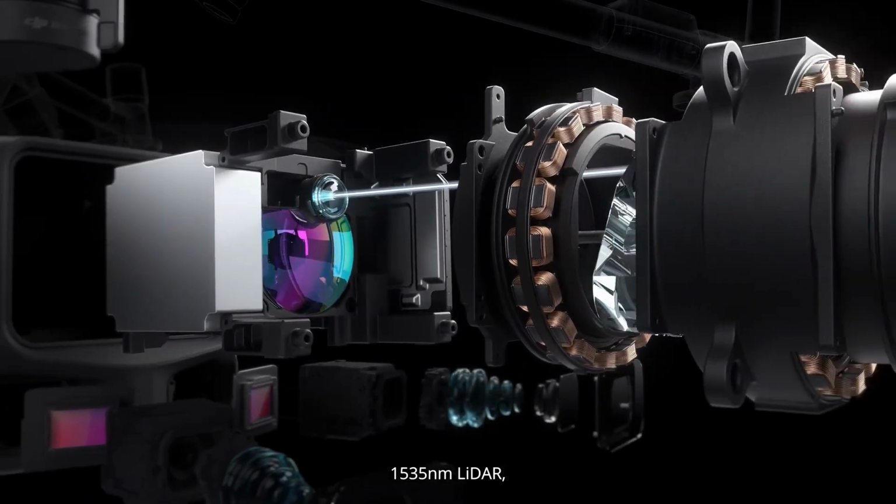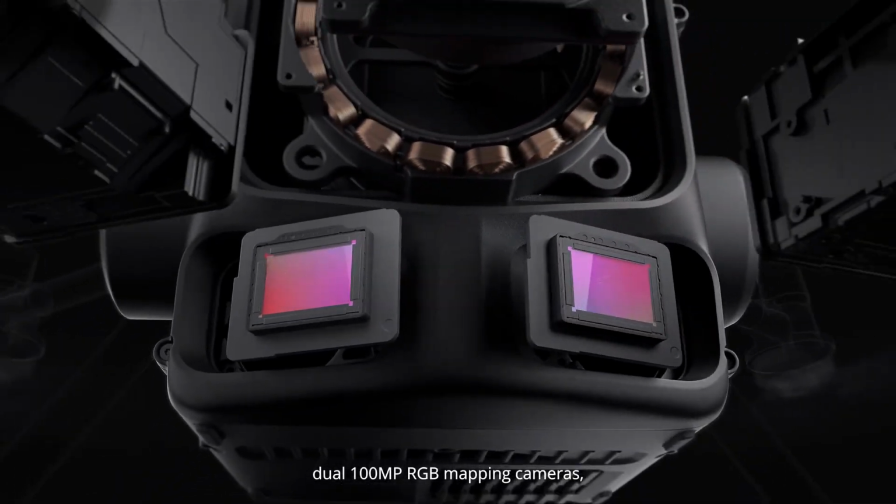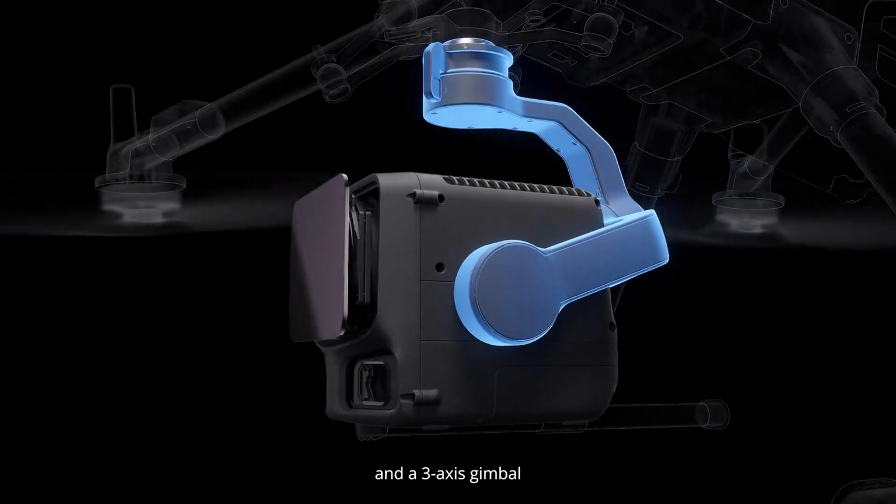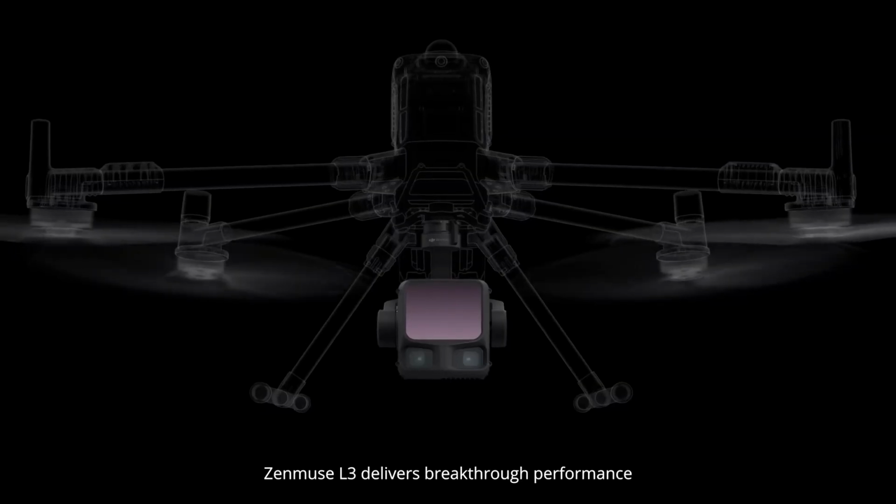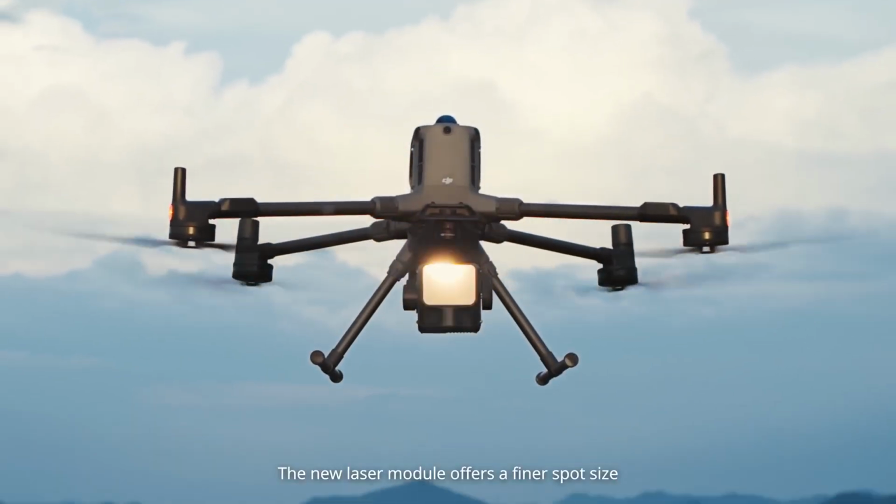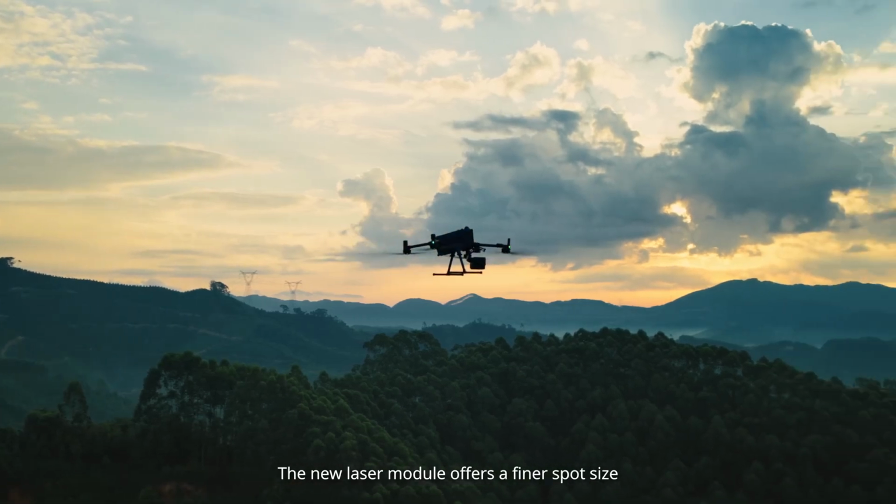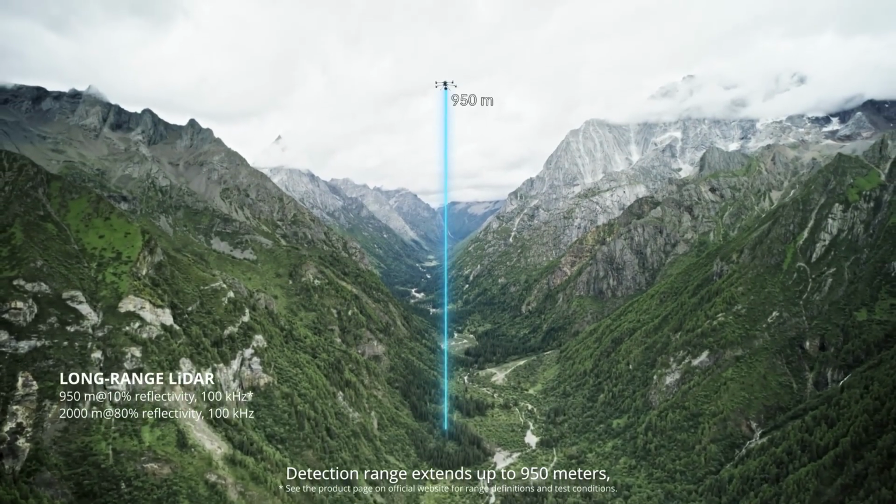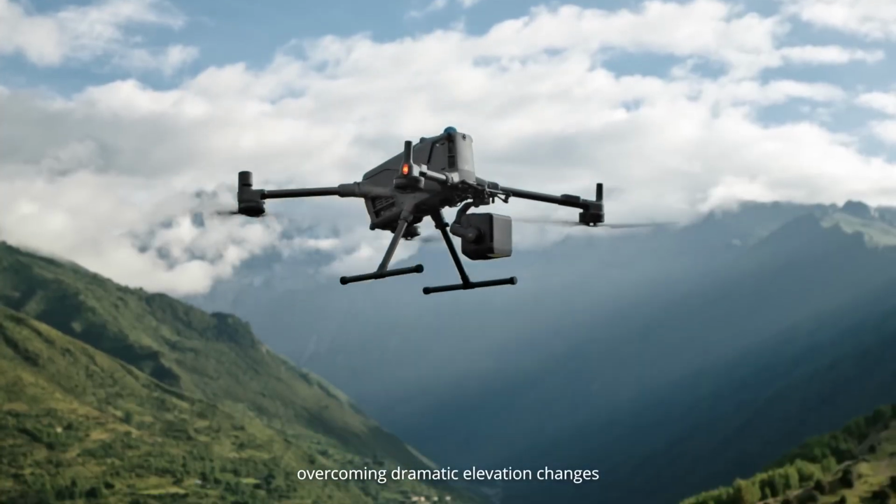1535 nanometer LiDAR, dual 100 megapixel RGB mapping cameras, a high-precision POS system, and a 3-axis gimbal. Zenmuse L3 delivers breakthrough performance. The new laser module offers a finer spot size. Detection range extends up to 950 meters, overcoming dramatic elevation changes.